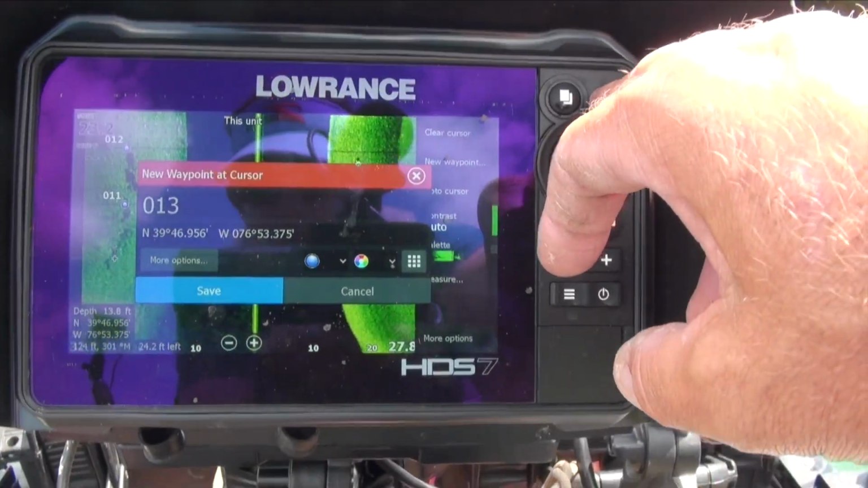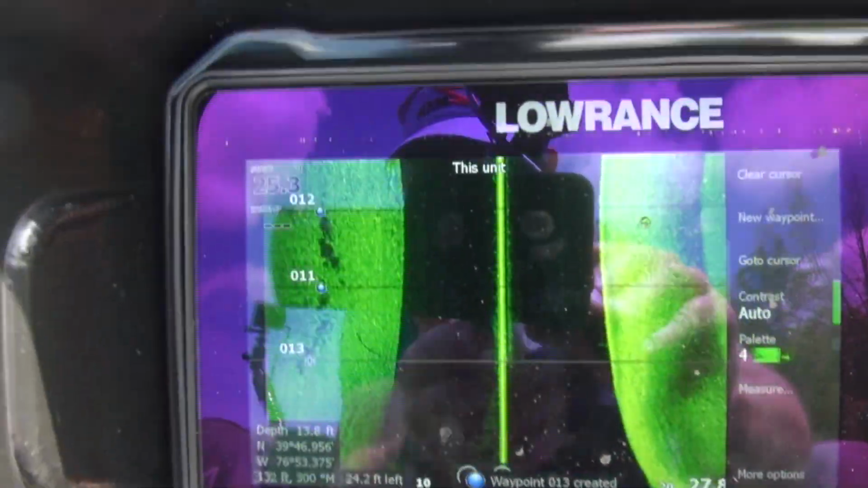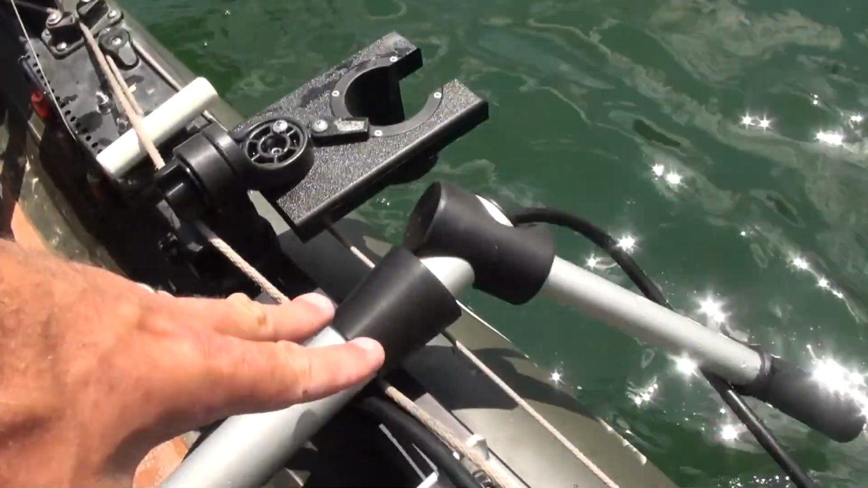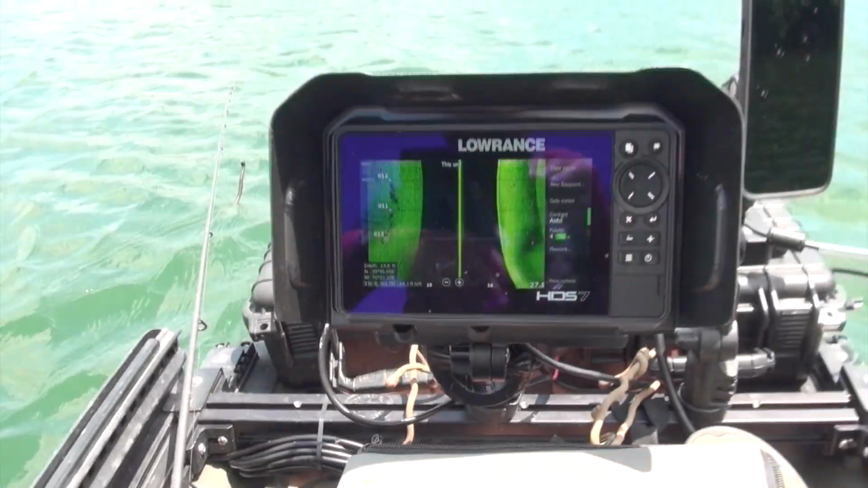Alright, I put 3 waypoints on there, on that left side, that I could see because I found it with this scanning, and now I've marked it, and then, I don't know, 2 weeks from now, there'll be bass on there. I'll catch them. Tempted to just catch the perch.